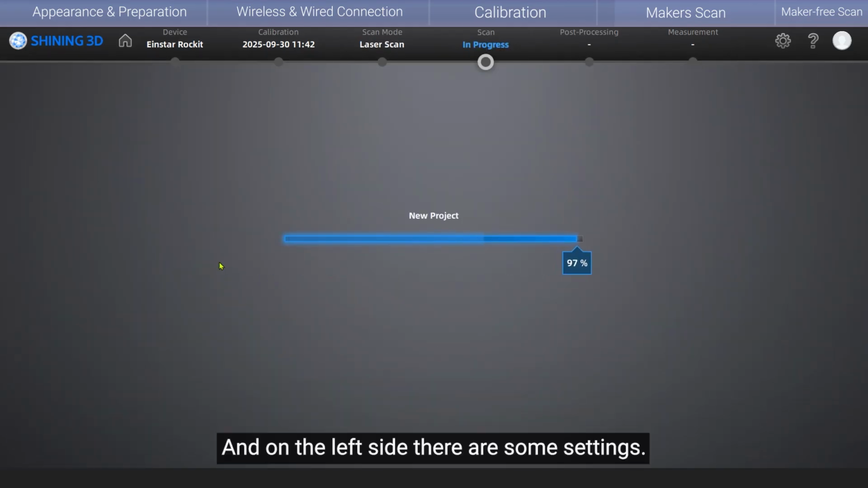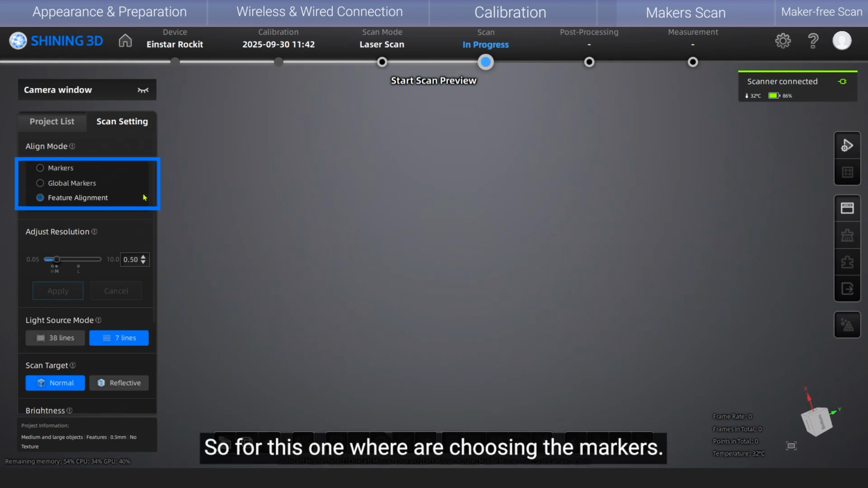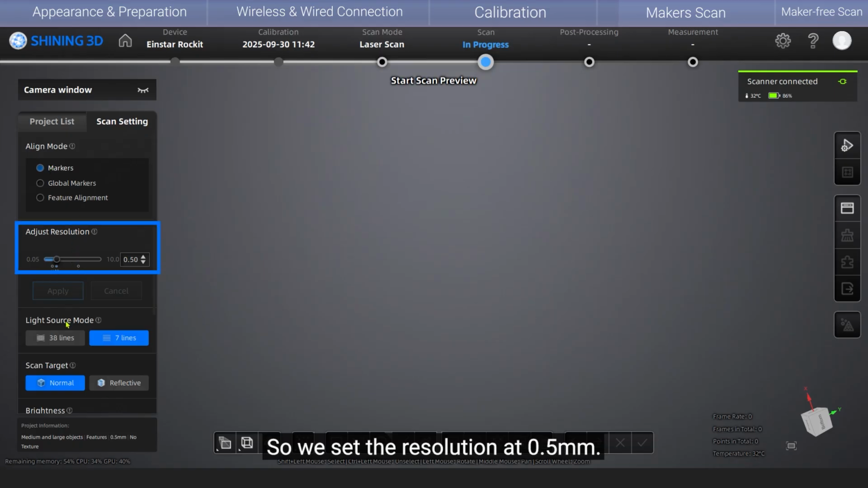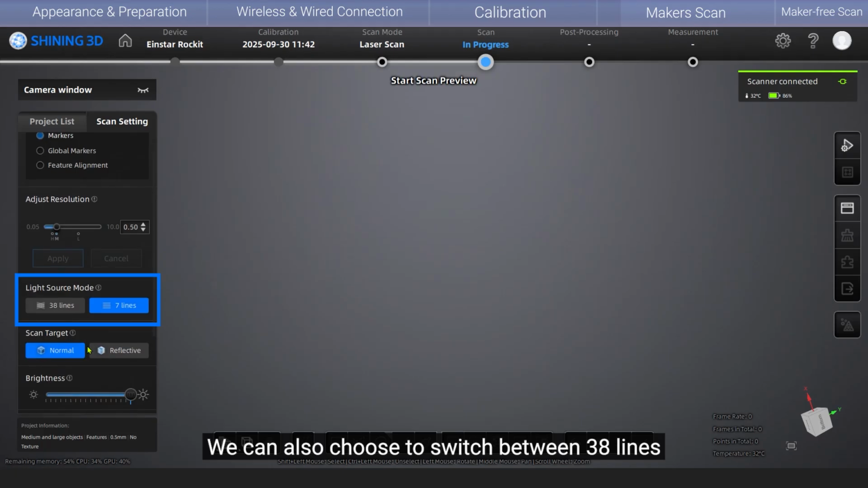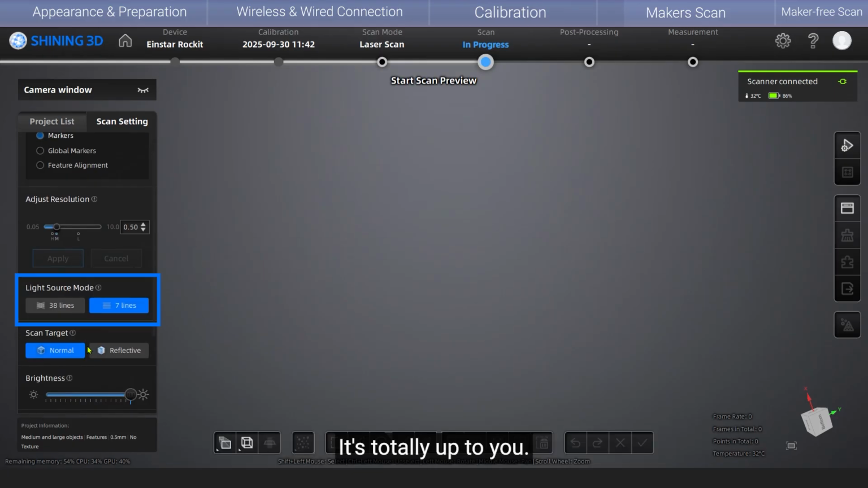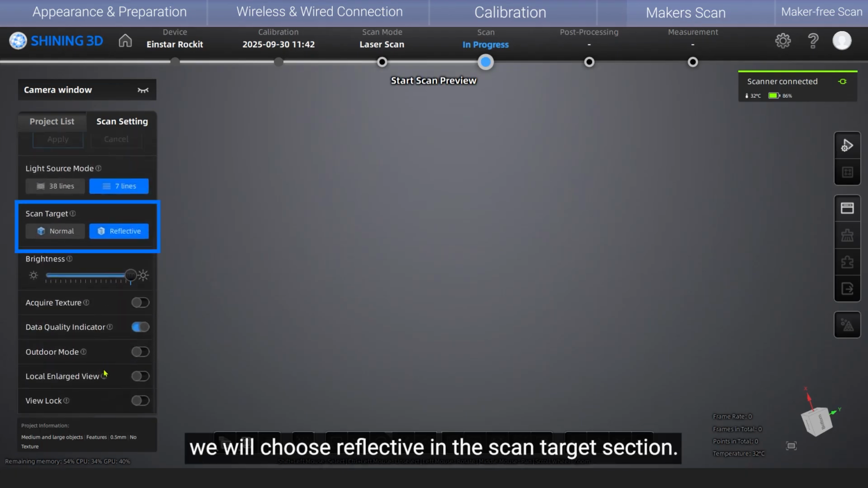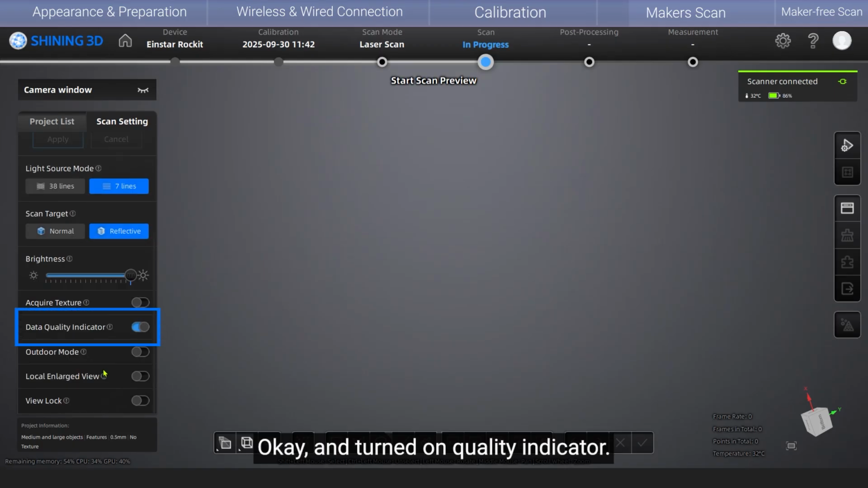And on the left side, there are some settings. For this one, we are choosing the markers. We set the resolution at 0.5 millimeter. We can also choose to switch between 38 lines to 7 lines before or during the scanning process. It's totally up to you. And since it's a little reflective, we will choose reflective in the scan target section. And turn on quality indicator.